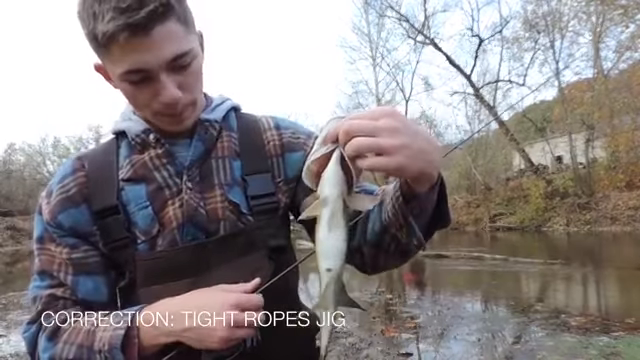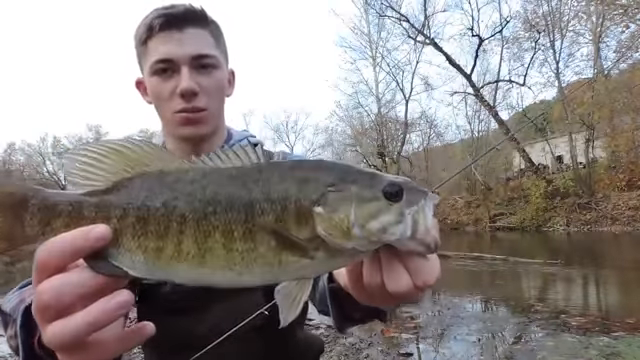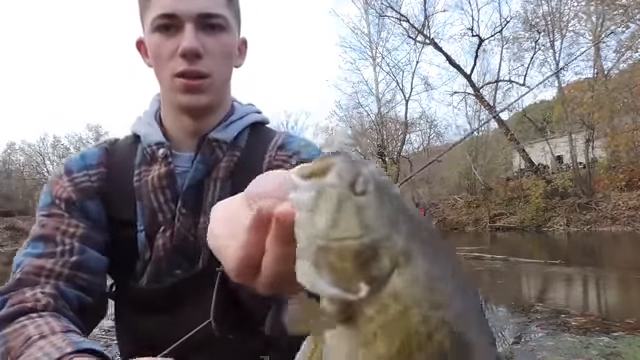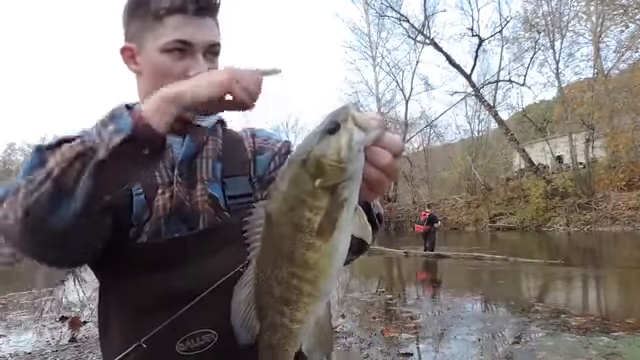It's my first November smallmouth in the Hocking River. Nothing huge, but a pretty little fish. They get awesome colors this time of year. Very cold. Got a blind eye though over here, as you can see. Right there, blind eye. But caught that on a 7'3" rod.